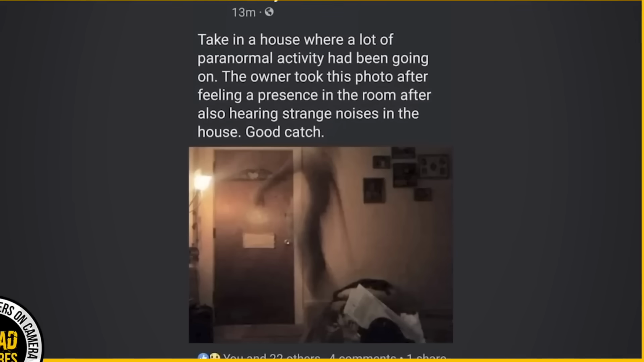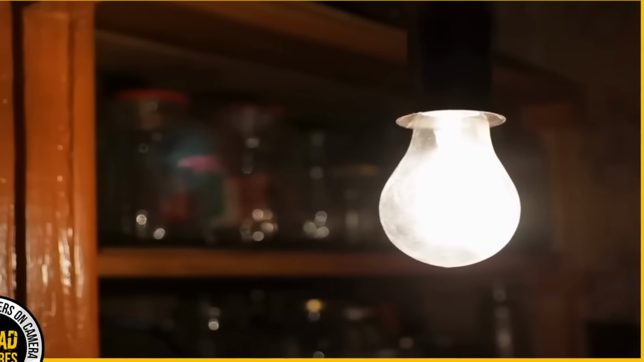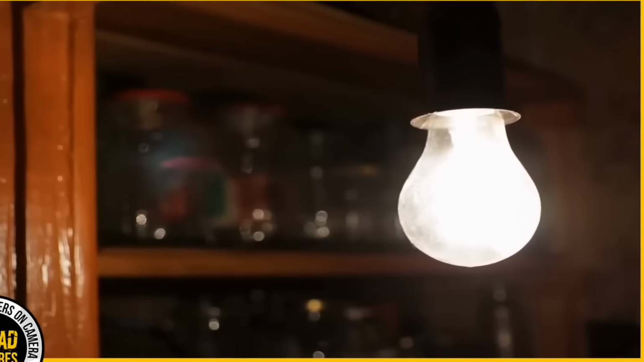A creepy photo is making waves on the British Paranormal Society's Facebook page. They're sharing shots from a house with a history of weird activity, and one picture has got them all twisted up. One day they felt a presence in their room, and someone just happened to grab their phone. What they caught is wild. A black, misty figure essentially rising right up from the floor. This silhouette is crazy. You can make out an arm, a hand, fingers.